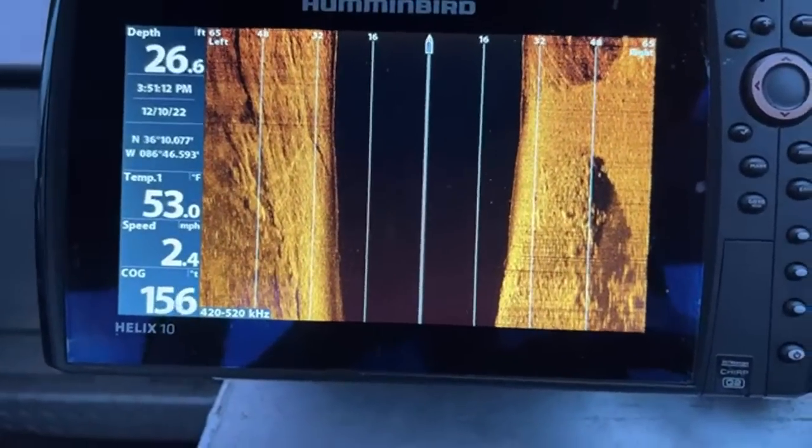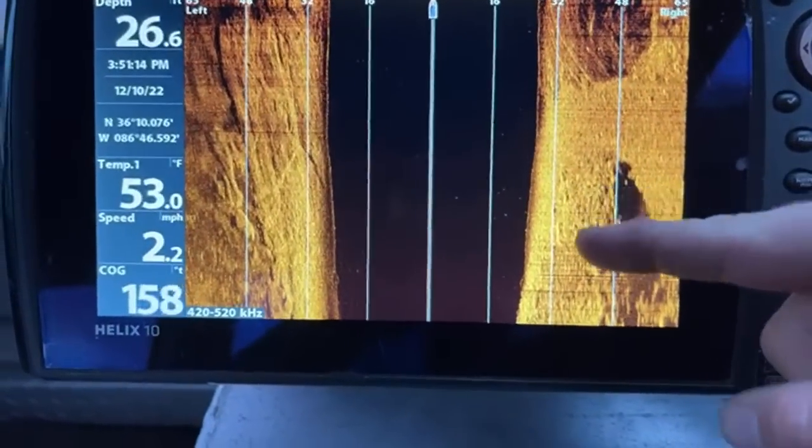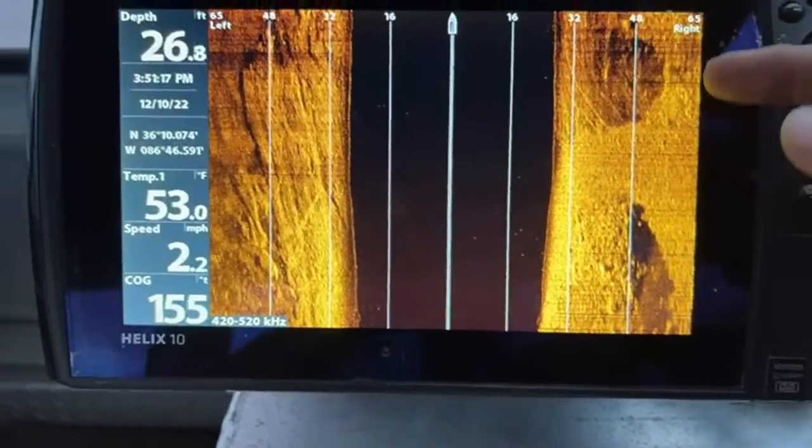Gotcha. All right, so you got some boulders here. You can see all the boulders, and that's the shadow behind it.